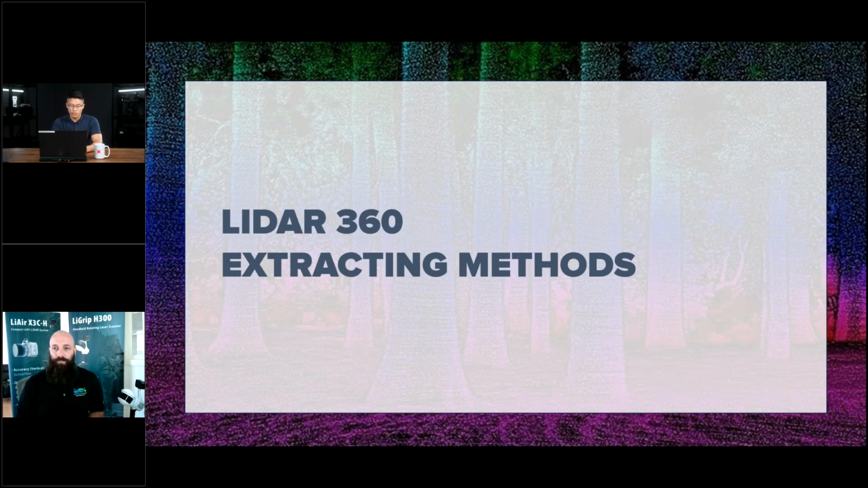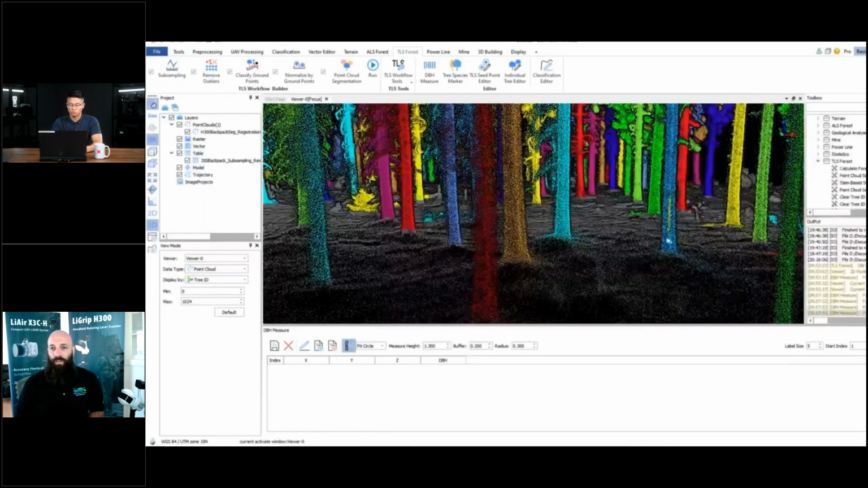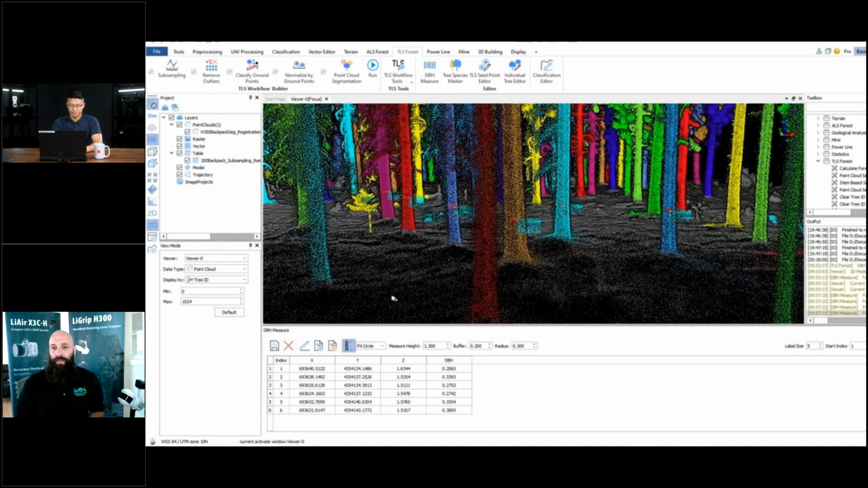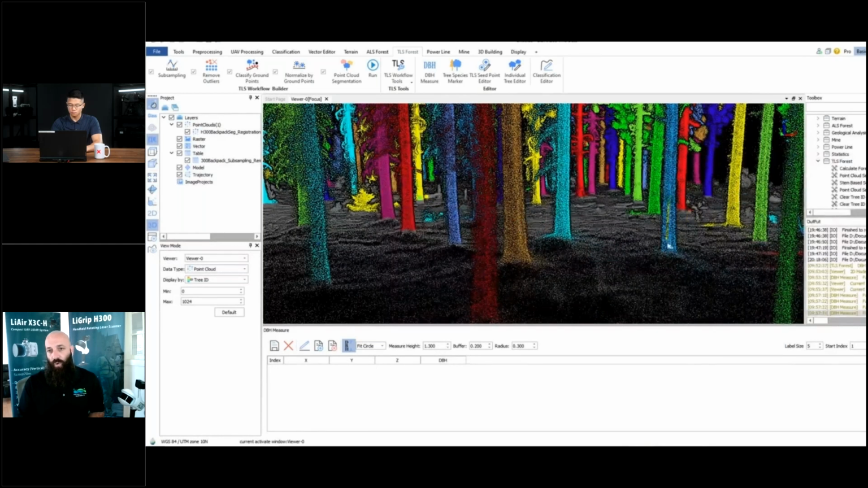Okay, LiDAR 360 extracting methods. So let's talk about manual DBH. Yeah, so DBH is considered the diameter at breast height, which is the average height of a stand of trees at their breast height, which is typically 1.4 meters. Within LiDAR 360, we have several abilities to actually gain and capture the DBH of a data set. What we're highlighting here specifically is a manual ability to collect the DBH from your stand. This is more time consuming, but this is also more accurate just purely because you are doing it by hand.